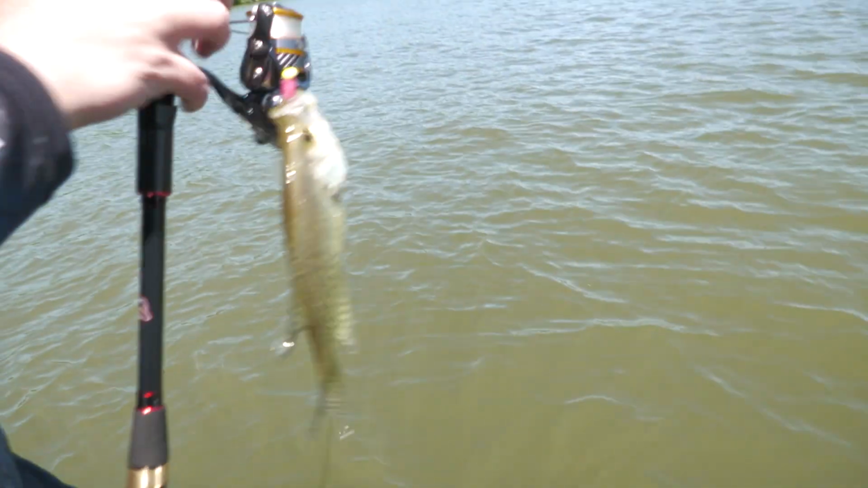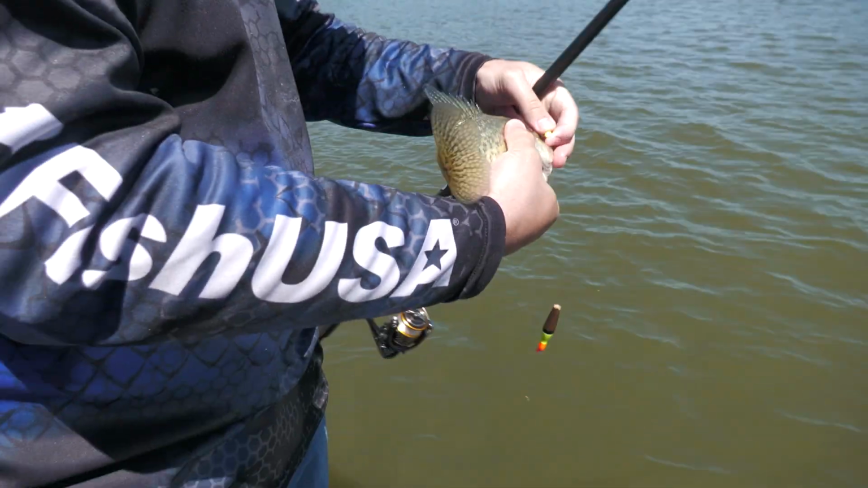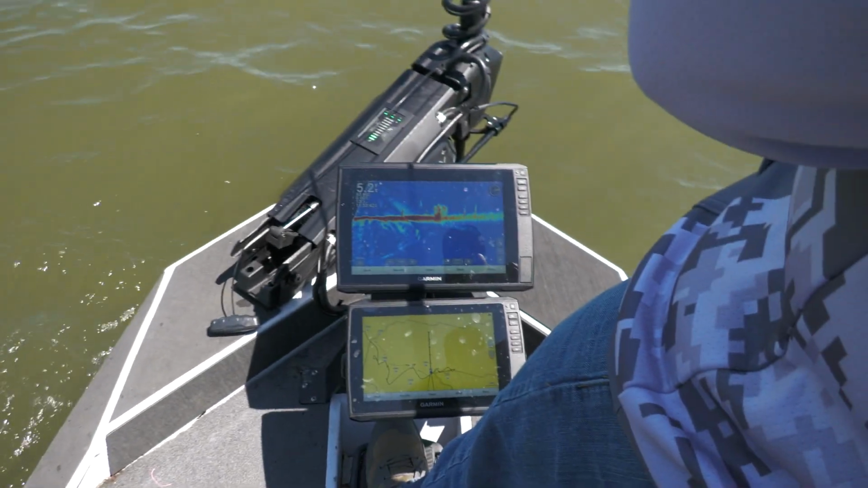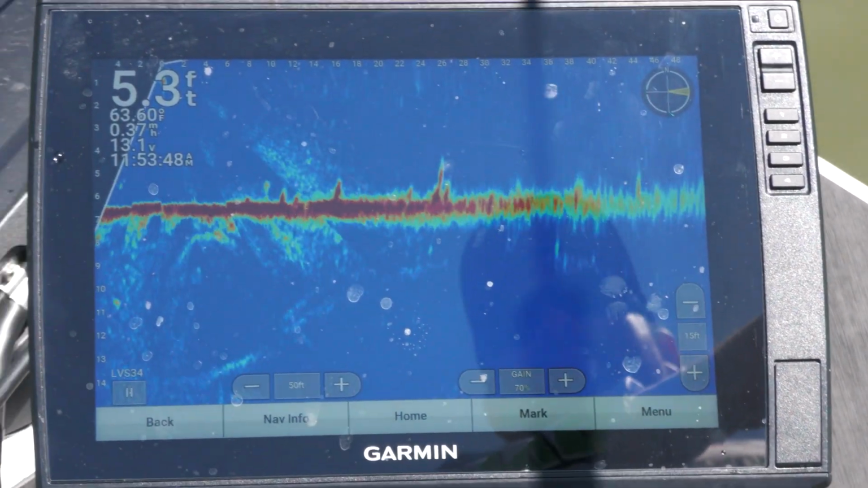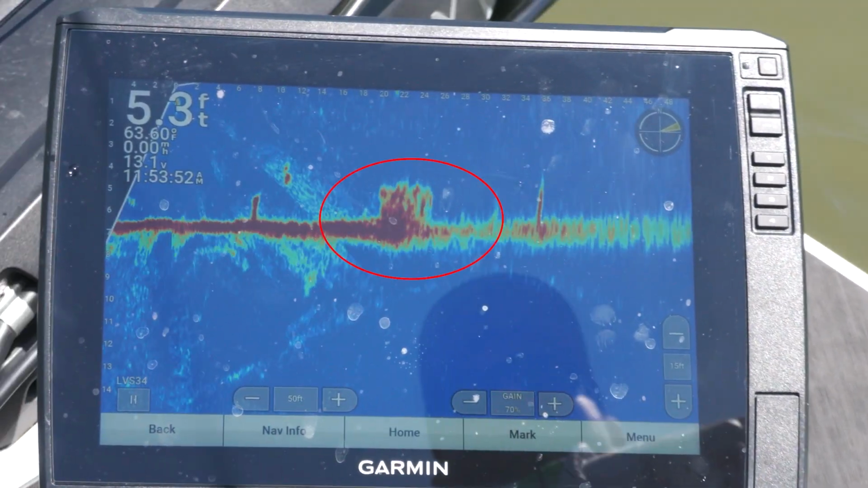It's not the typical, just cast a bobber out and watch it float for an hour. We're actually targeting these fish and strategically placing the jig right in their face. And if they don't hit, we're moving to the next one. So let's see if I can get right on the crib that Billy just pulled that fish off of. There's a crib right there.